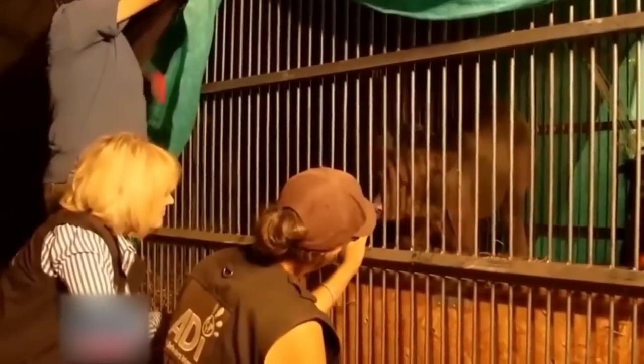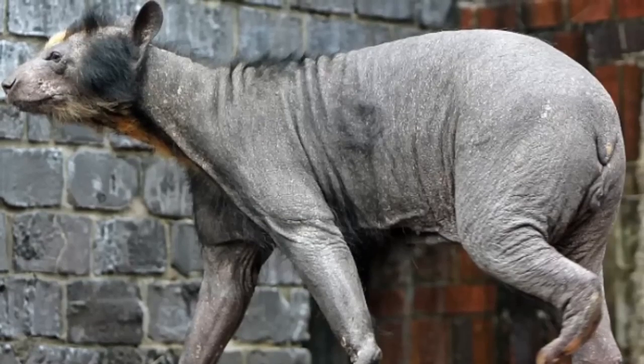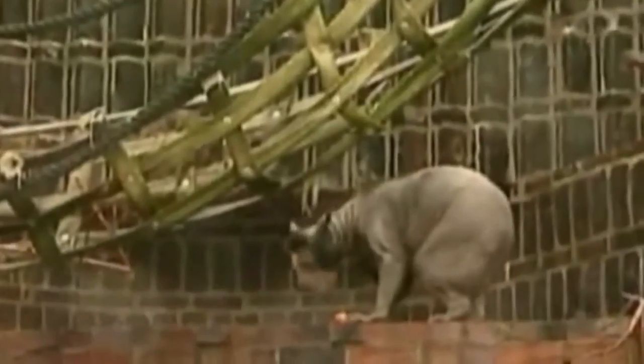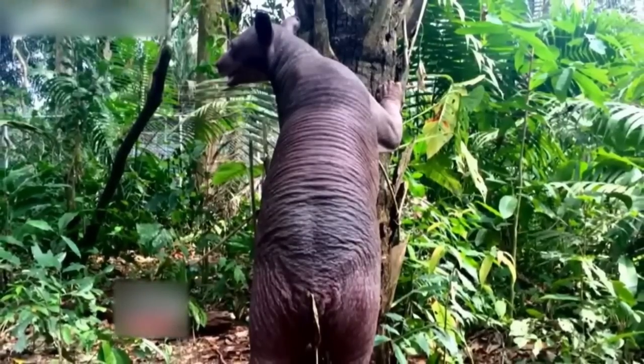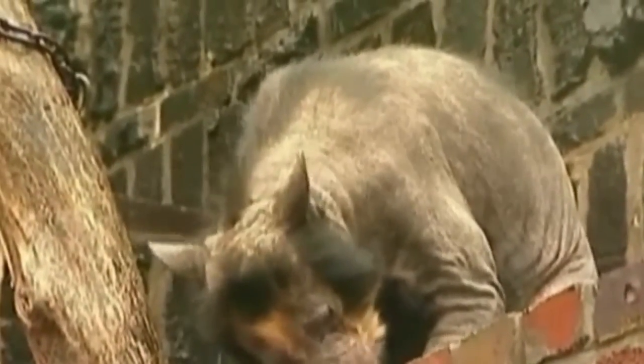Not one, but 3 bears were found in Germany's zoo with all their fur gone. According to the researchers, it's some kind of genetic disease which has caused it, and it does not affect the bear's life in any way, except for the appearance, of course. Apart from that, they live pretty much the same normal life as any other bear.